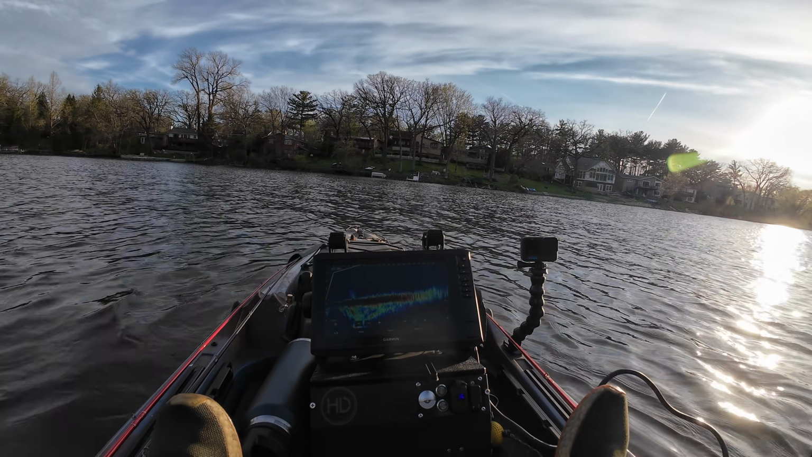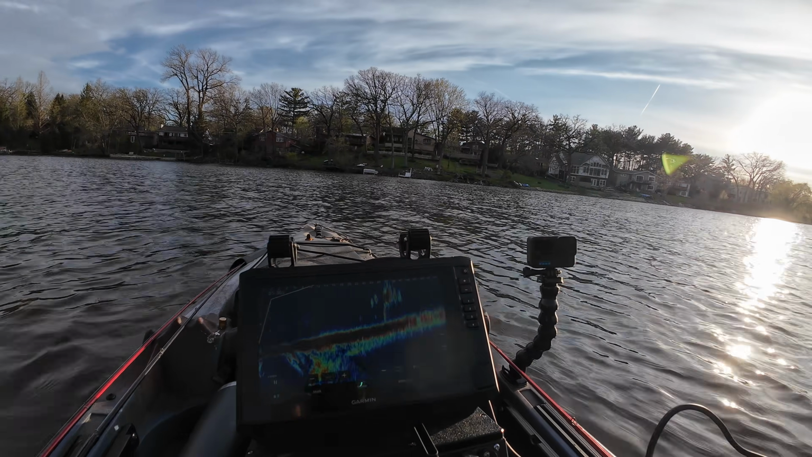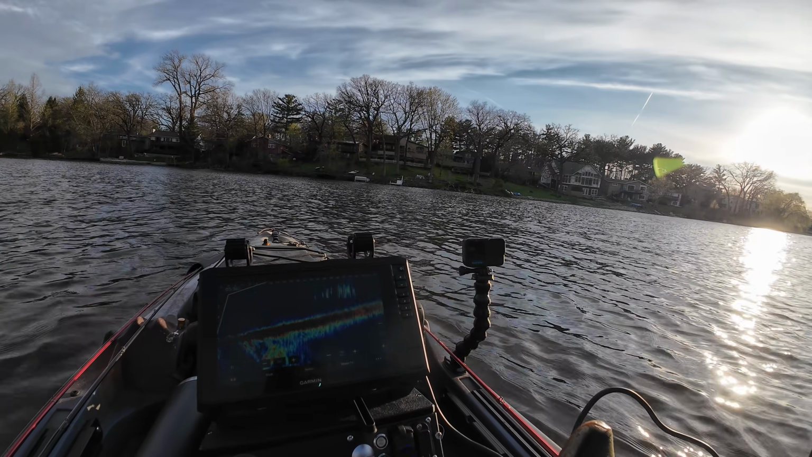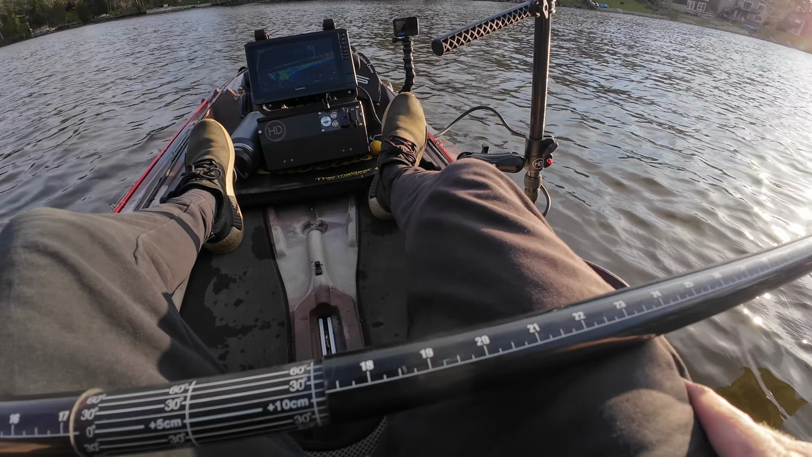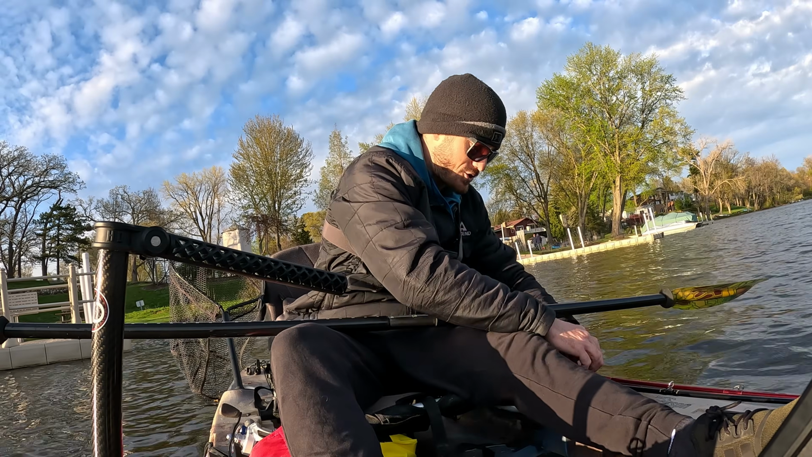Literally right away seeing fish. Oh wow, look at all those fish over to the right of me. Wonder if those are crappie. Real shallow water. What do I want to throw first? I think I'm gonna start with a chatterbait.